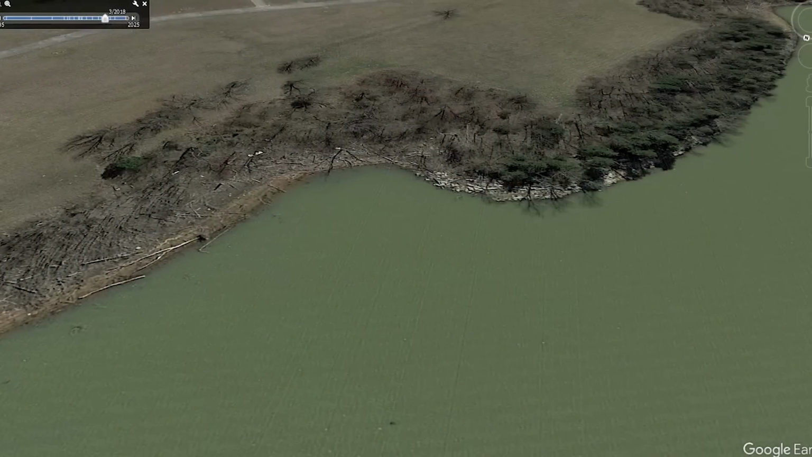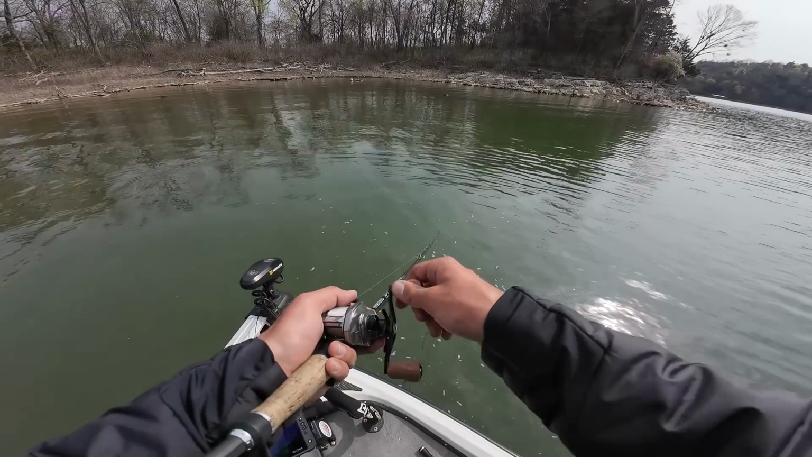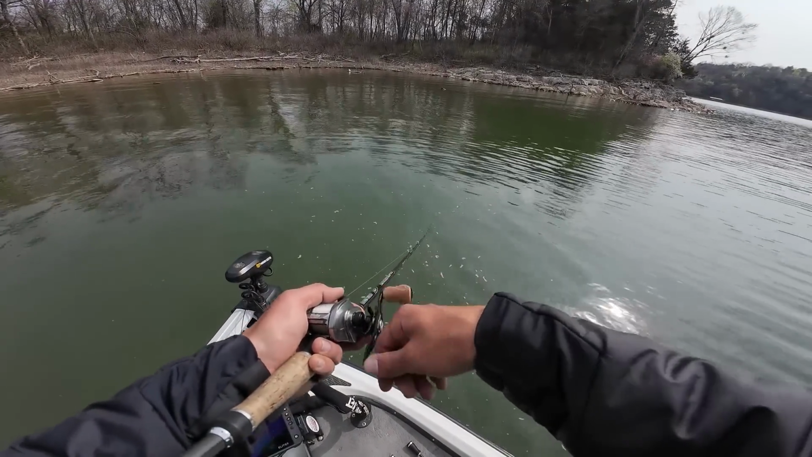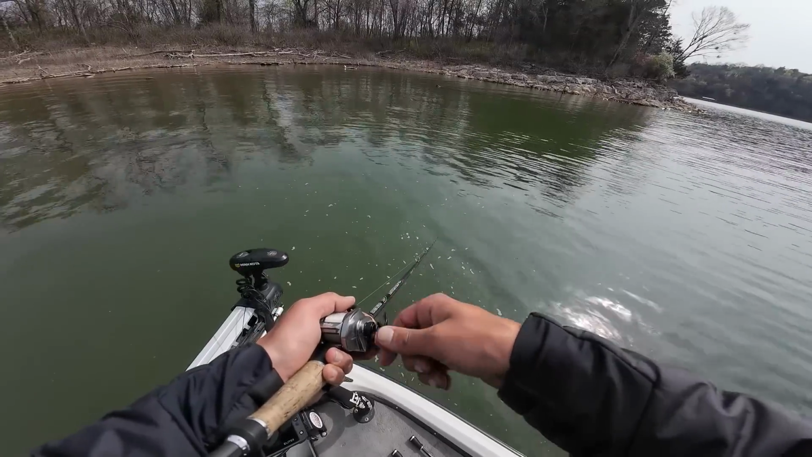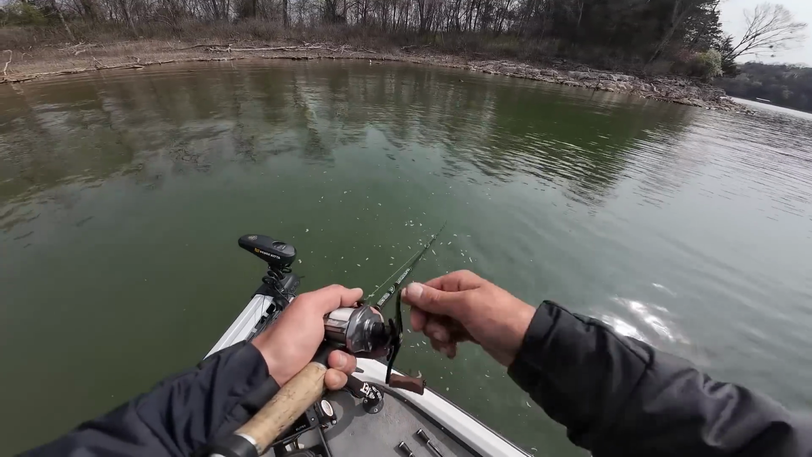And it's just a weird transition, to be honest, because it doesn't look like a channel or anything runs around here, but there's a really obvious rock transition. And I just kind of threw out here where I felt like that transition was going to happen further off the bank here, and that fish crushed it. It wasn't a big one, but right where I was expecting him to be, so that's a good sign.